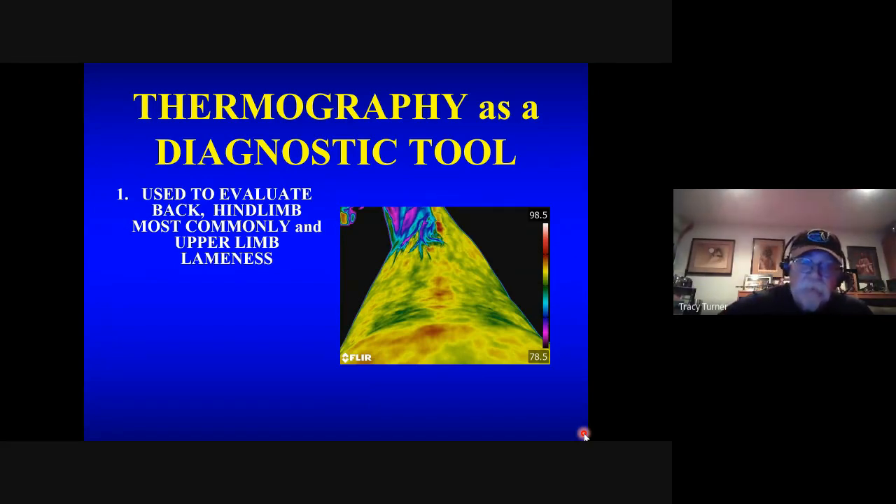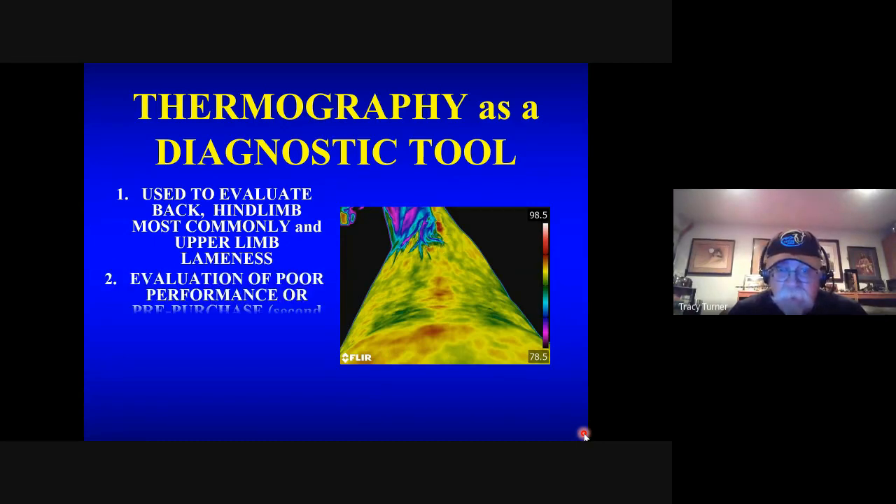Is this painful, or is it the horse acting up, etc.? Now I have information that says, no, my thermal patterns are abnormal, and they indicate this is the region where you need to go look for pathology. We found thermography to be extremely useful in the evaluation of poor performance or in pre-purchase.